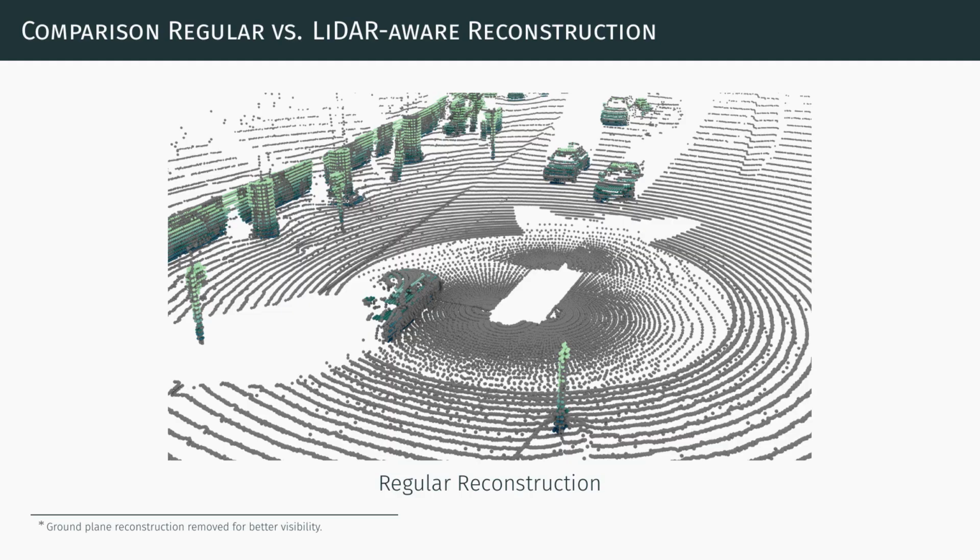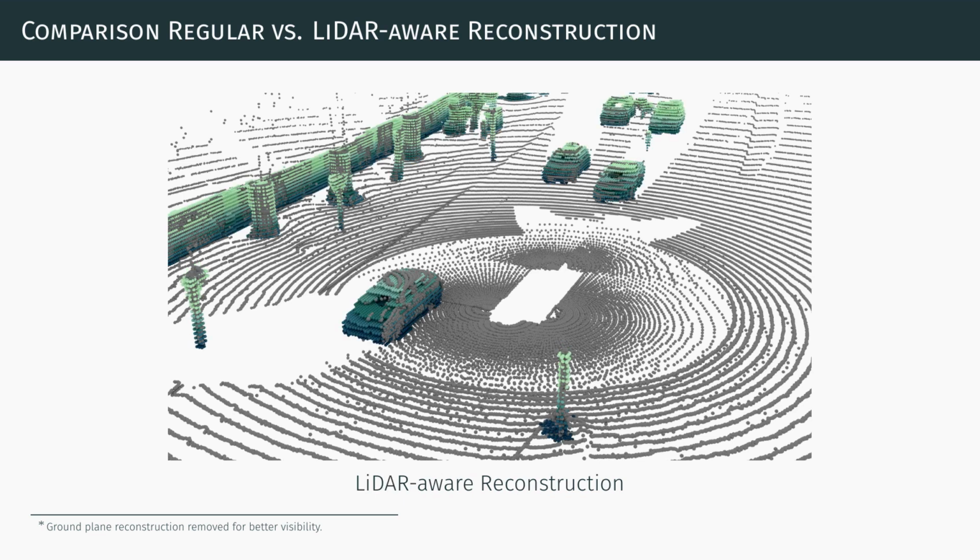To demonstrate the difference to common masked autoencoders, here's a reconstruction result using a standard loss formulation. When applying our LiDAR-aware loss, the network starts to fill occlusion-caused gaps on walls and complete the rear side of vehicles in a meaningful manner.